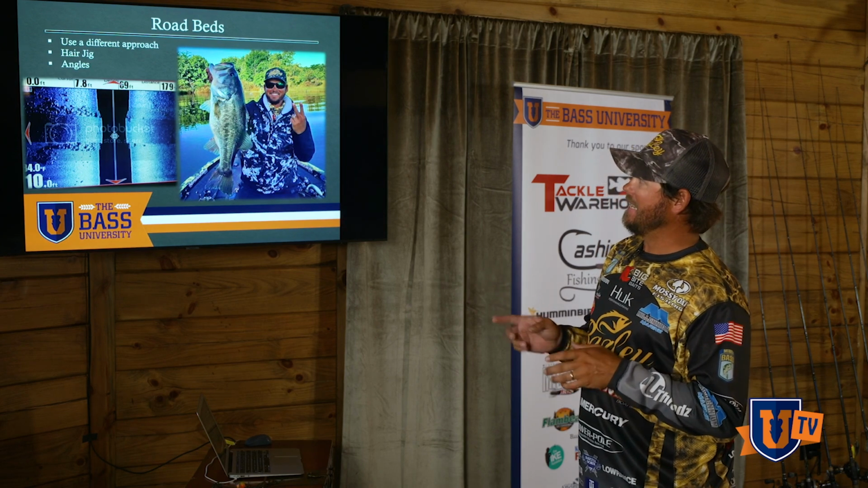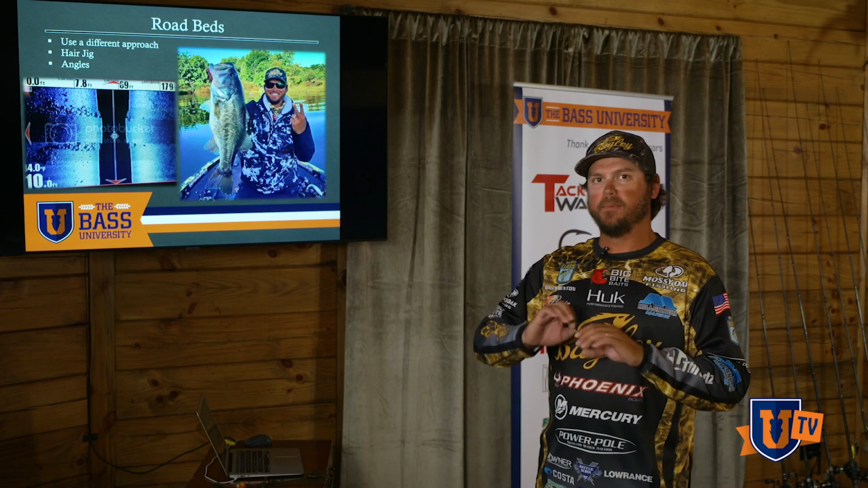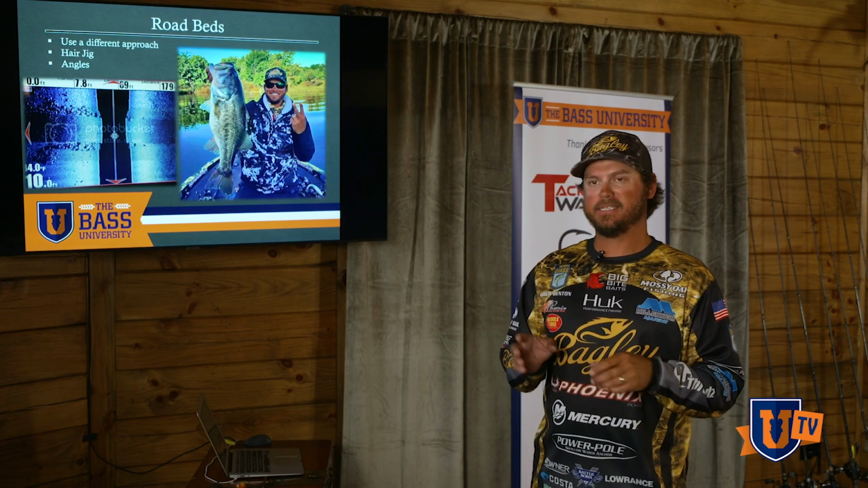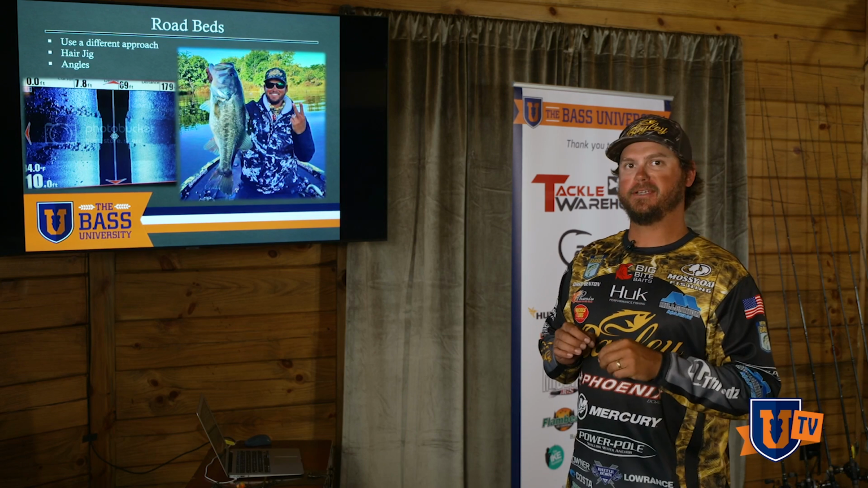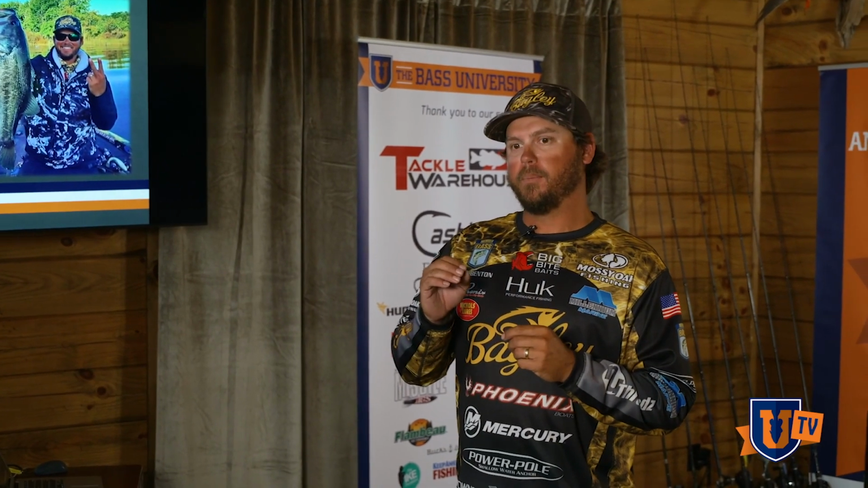The biggest thing with road beds to me though is everybody fishes them. Everybody's got the best mapping. We've got Navionics or C-Map with Lowrance or whatever your mapping is, and all those road beds are drawn out perfectly. You go to a lake that you're not familiar with and they're right there. But the thing about it is you've got to kind of approach them differently than other anglers.